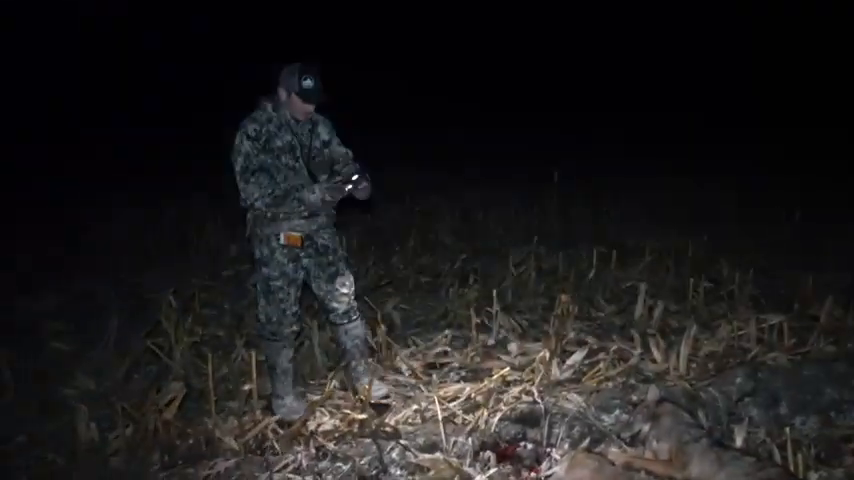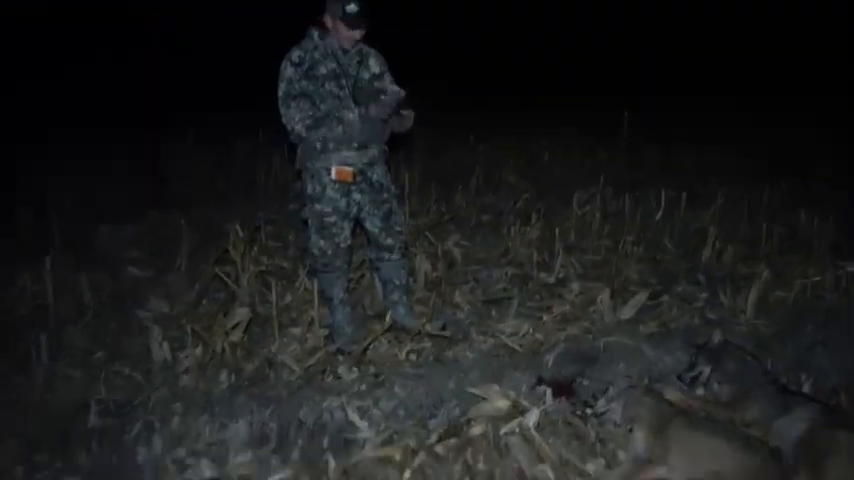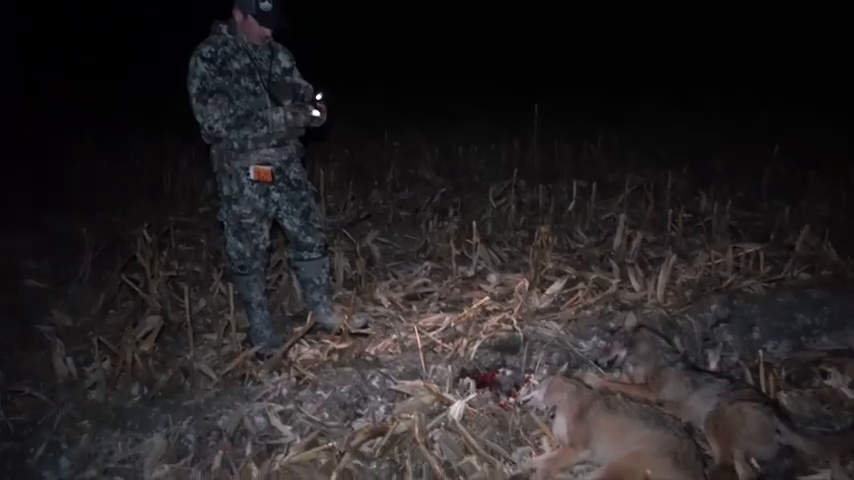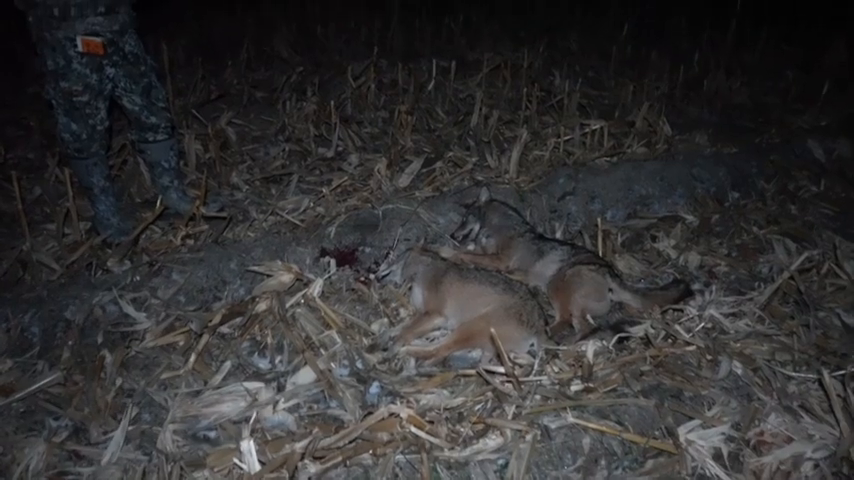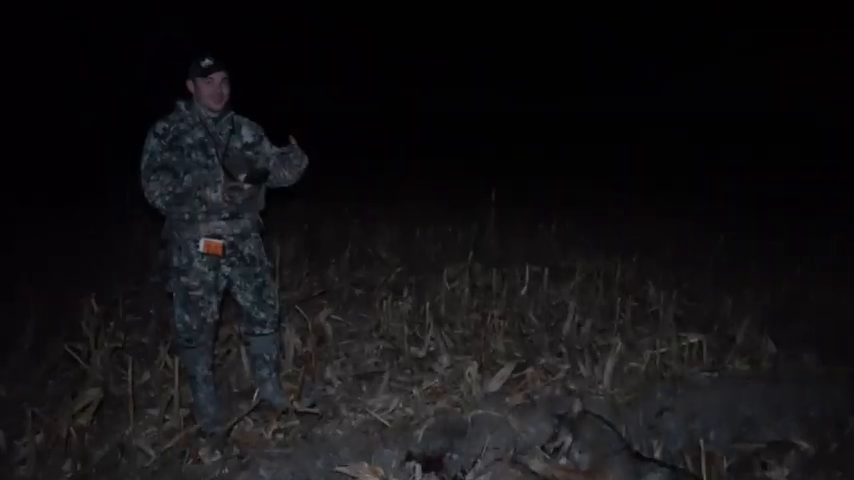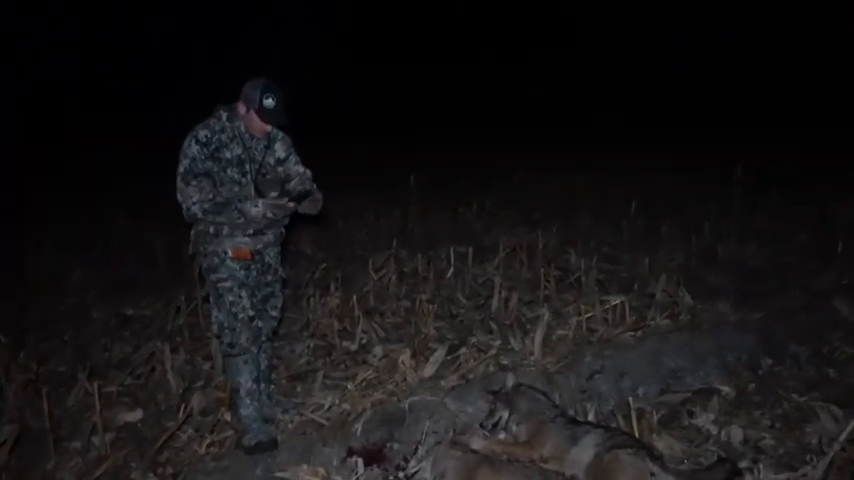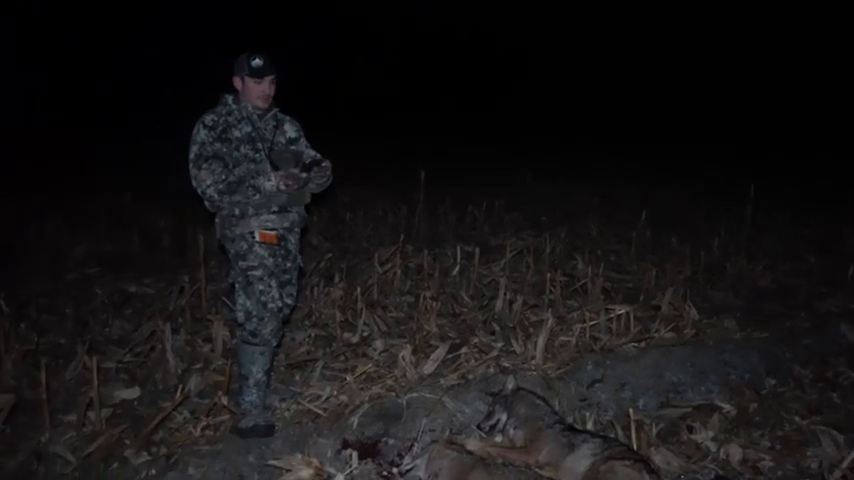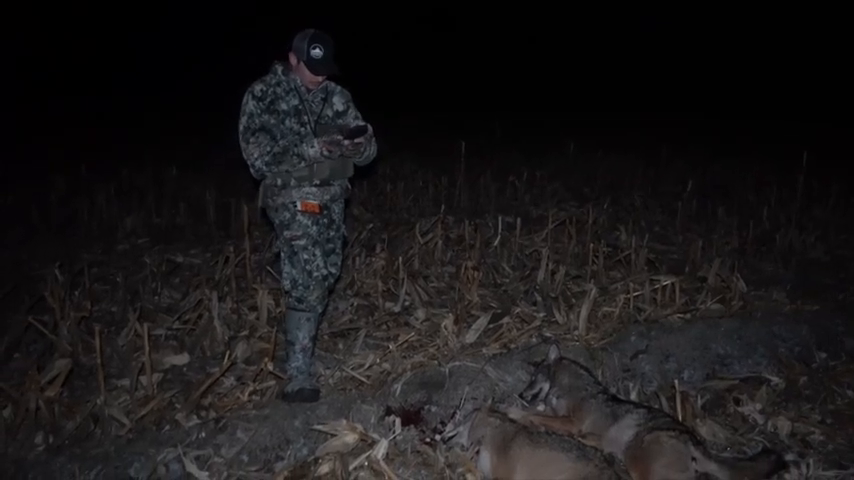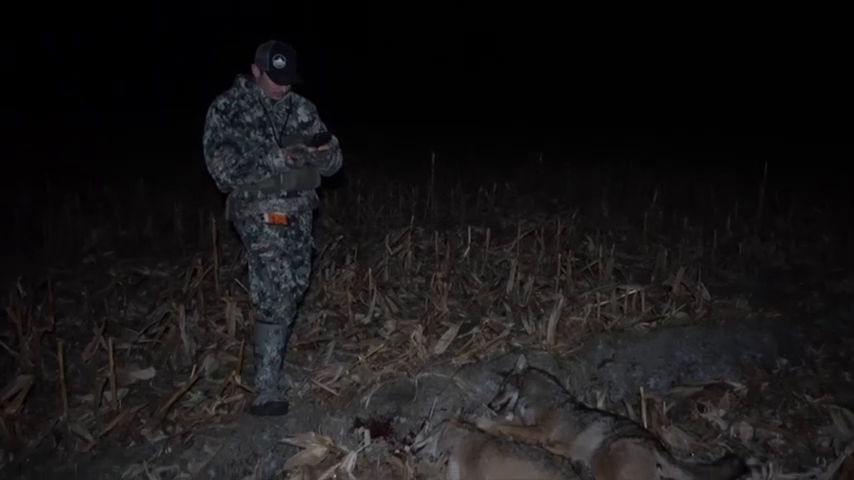Well, we almost got ran over by 2 coyotes. But as you can see in our video, coyote down. 2 coyotes down, yes, sir. We were sitting here for probably about 20 minutes or so. We got quite a few fields up top in the hill behind us here, and we were gonna go hit there next after we tried the lower fields.